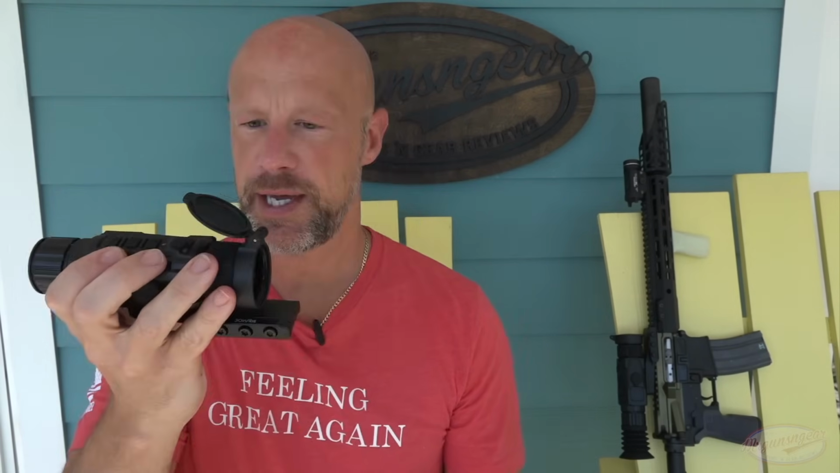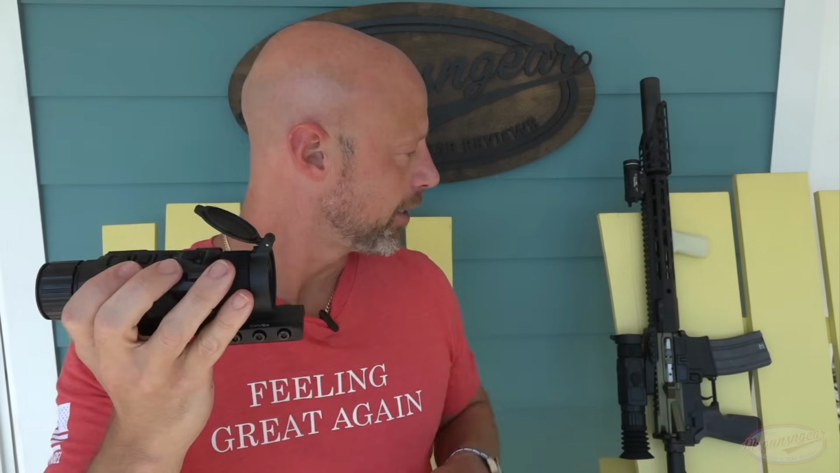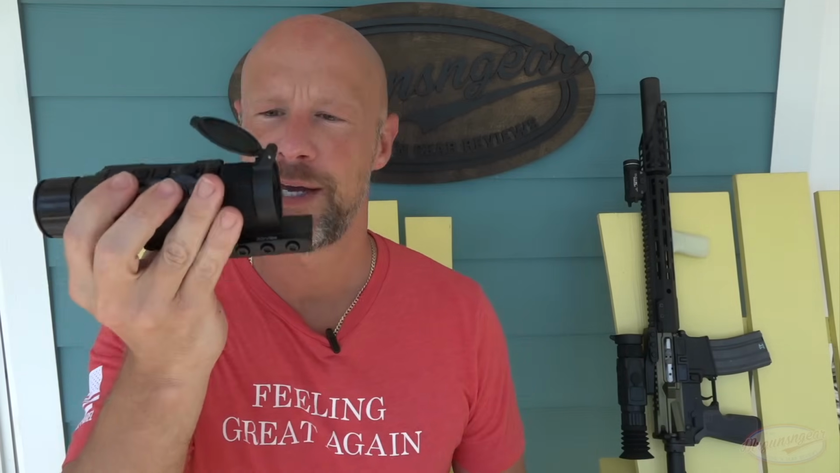So I suppose with that, let's actually get this thing mounted up here on a tripod and walk you through some of the different images that you can expect to see with the thermal.